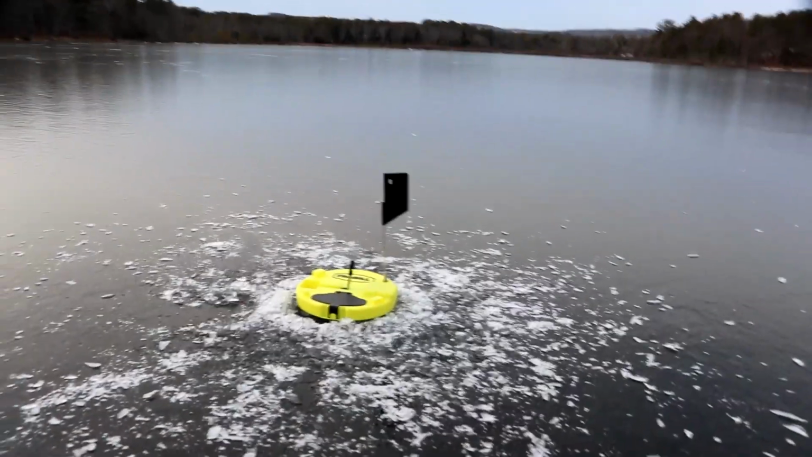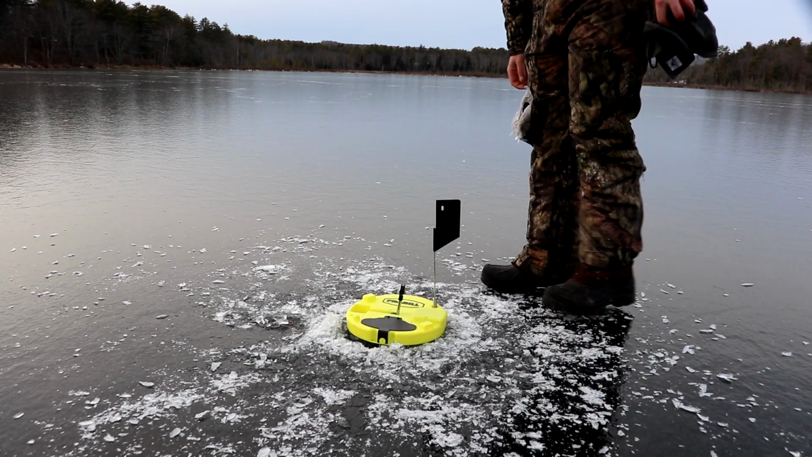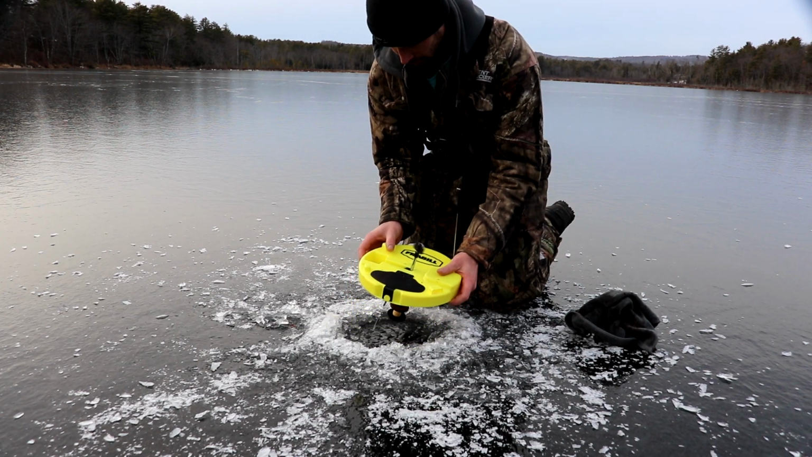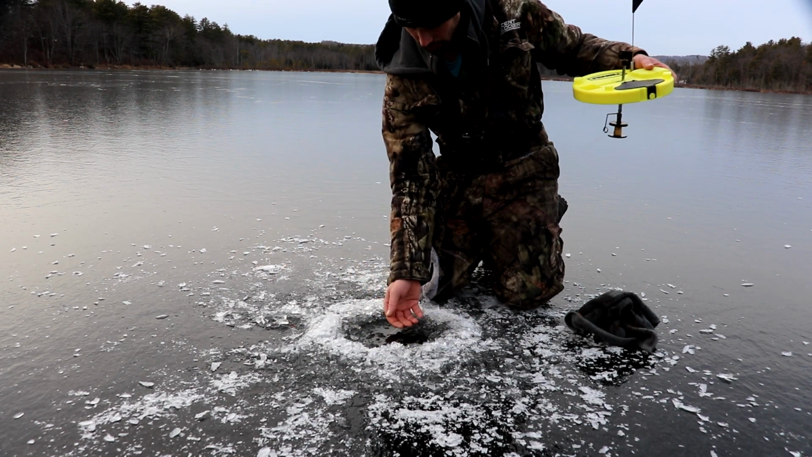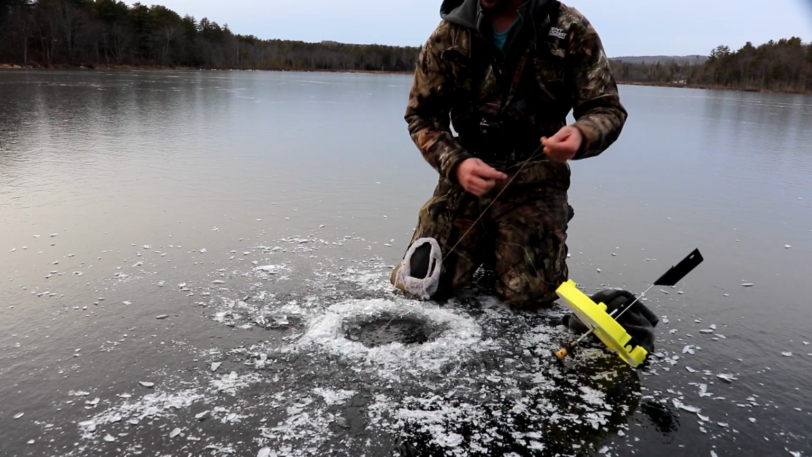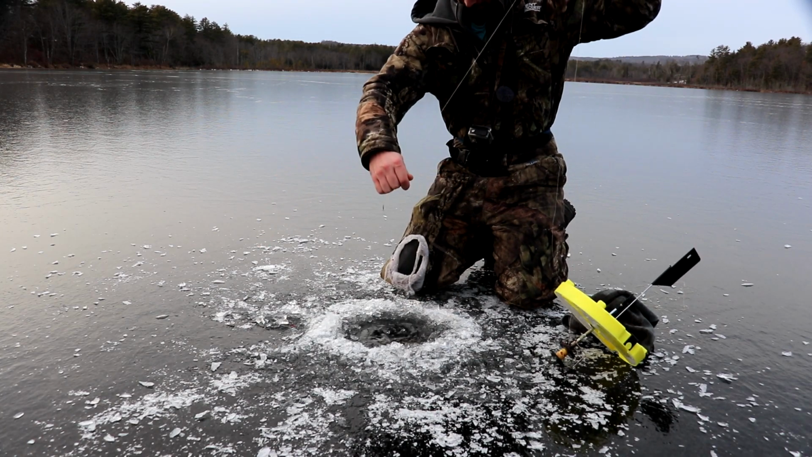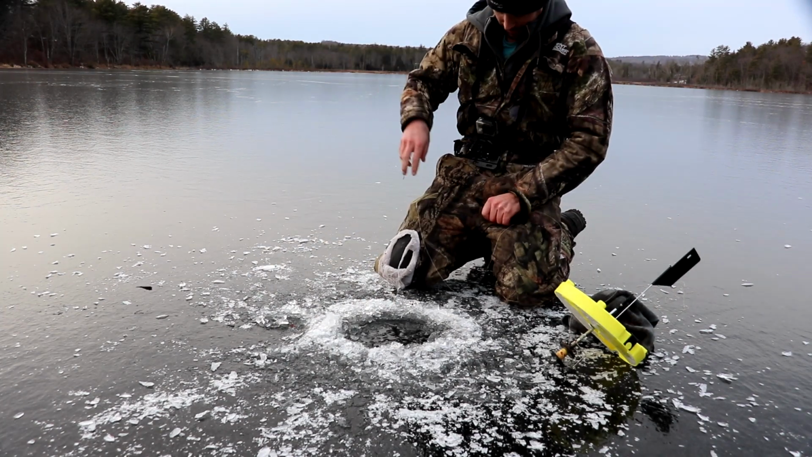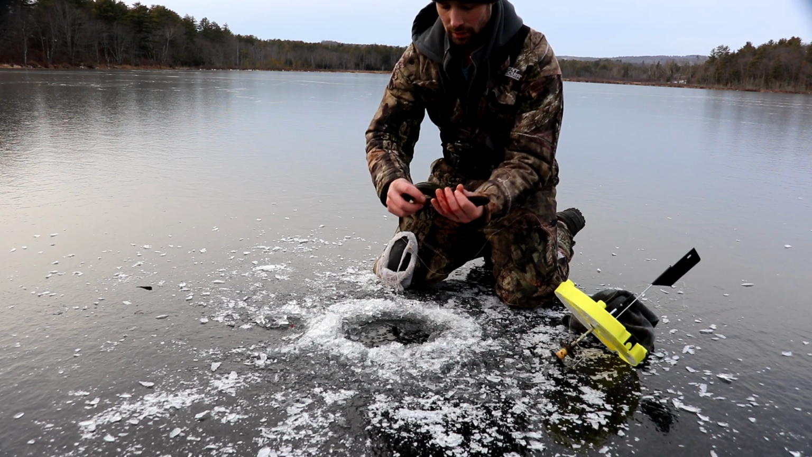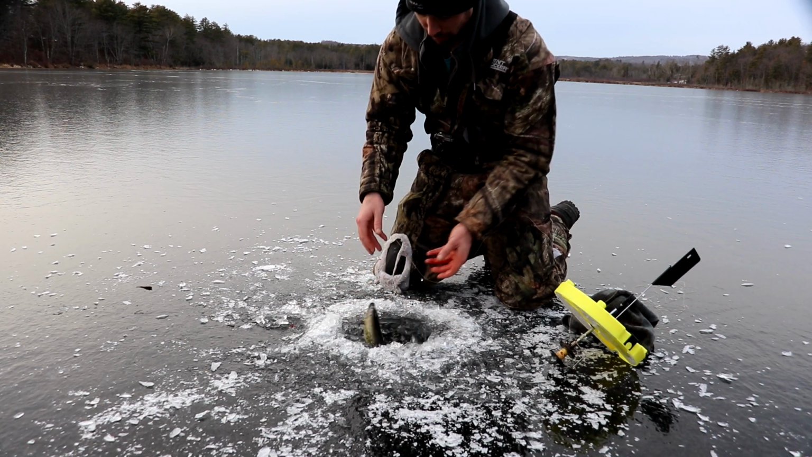Got a flag. Don't see the line anywhere. Oh, there it is. Got him. Ooh, tiny. Oh, I can see him fight underneath the ice. That's so cool. On the side of the mouth again. The ones I am getting hooked, I'm hooking them really well. But just another about foot long pickerel.